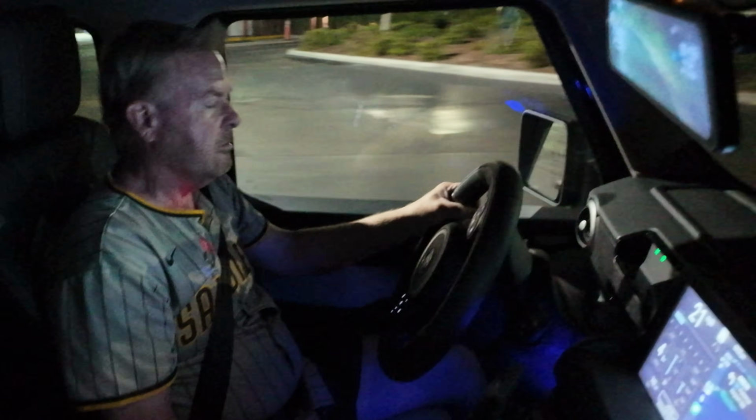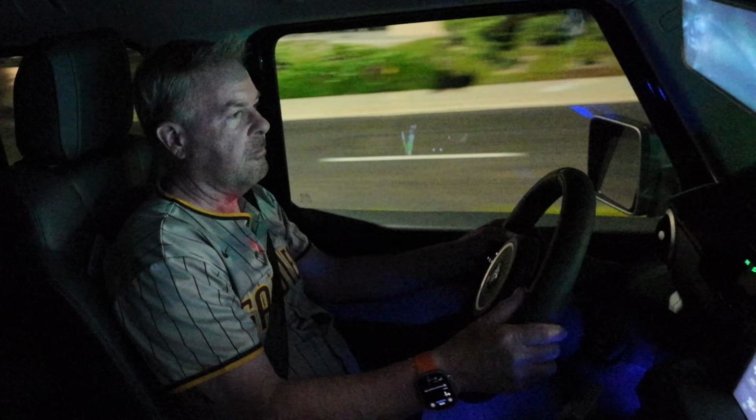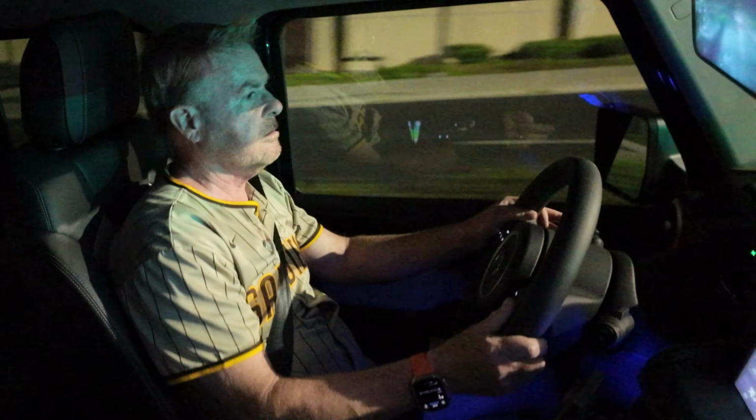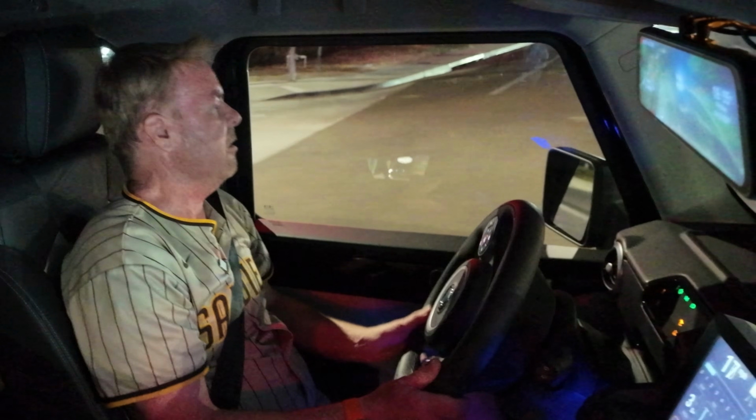So, interesting. We'll see. Now, the trip meter says I have a remaining range of 270 plus, greater than. And back we are into traffic.